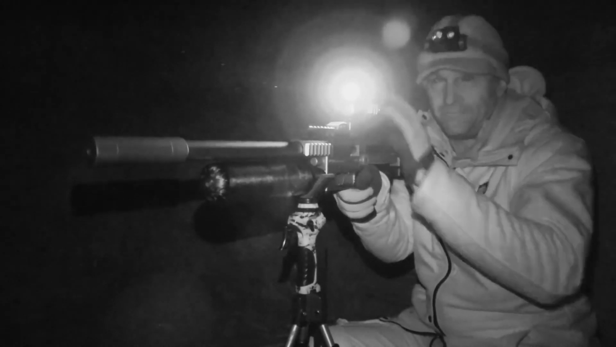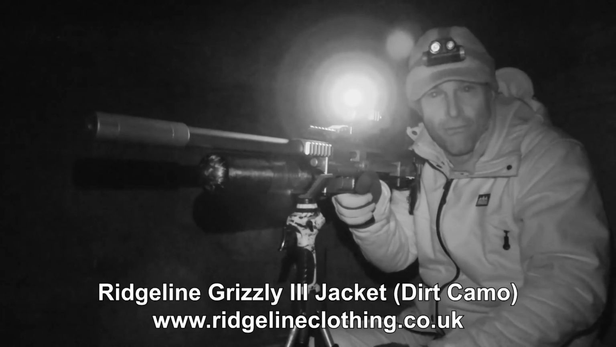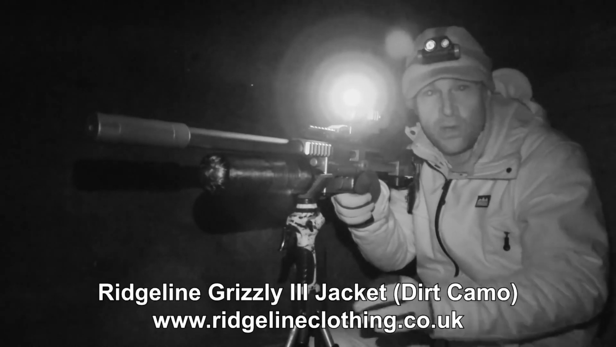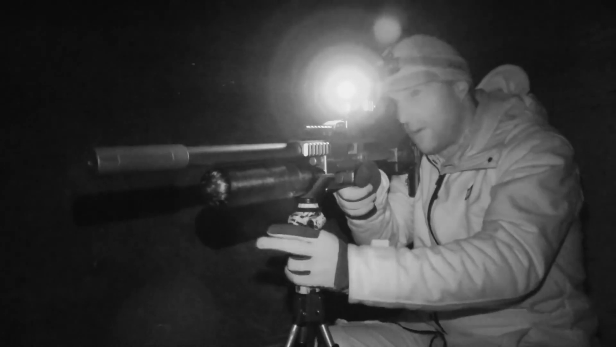Well, that bank is always a productive area. There must have been 3 or 4 rats out then. I'm going to keep a very close eye on it because I wouldn't be at all surprised if the other ones were soon back out.